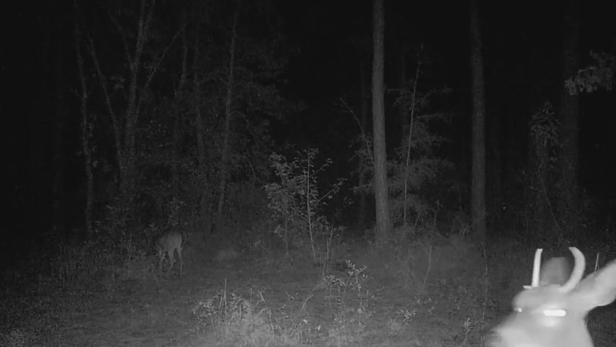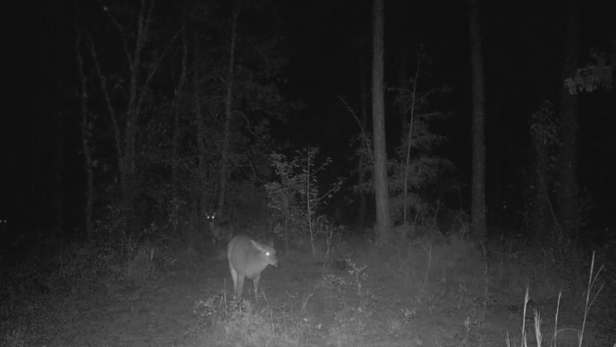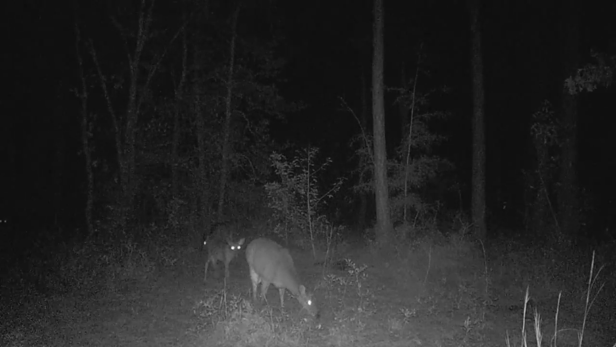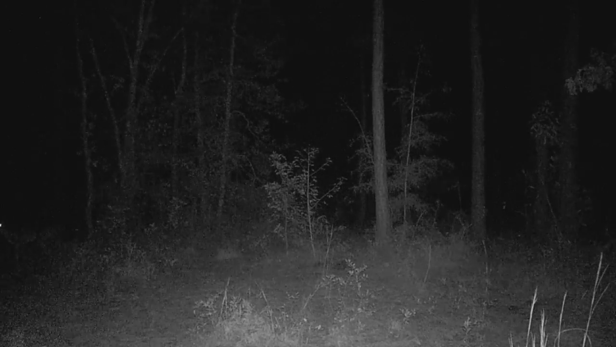Oh, whoa, what do we have there? It's a little spike. Spike with some. Look at that fat body doe. That's how much of my corn they've been eating. You know that? She wouldn't be that fat without me. I'm pretty sure that's a buck in the distance. He might come into view here.